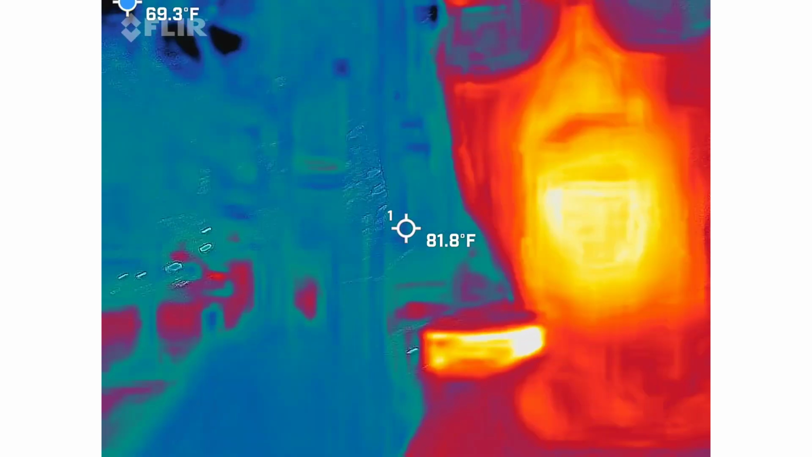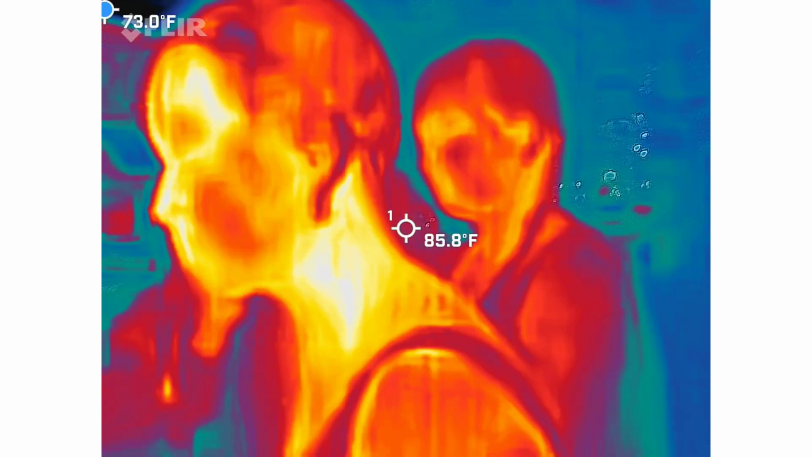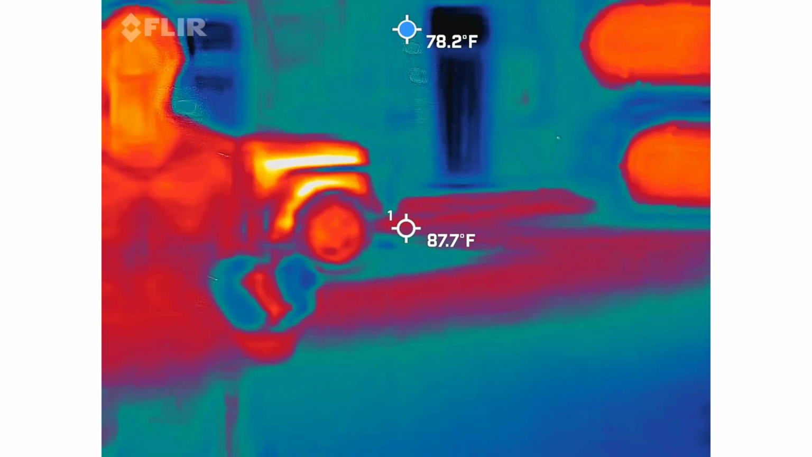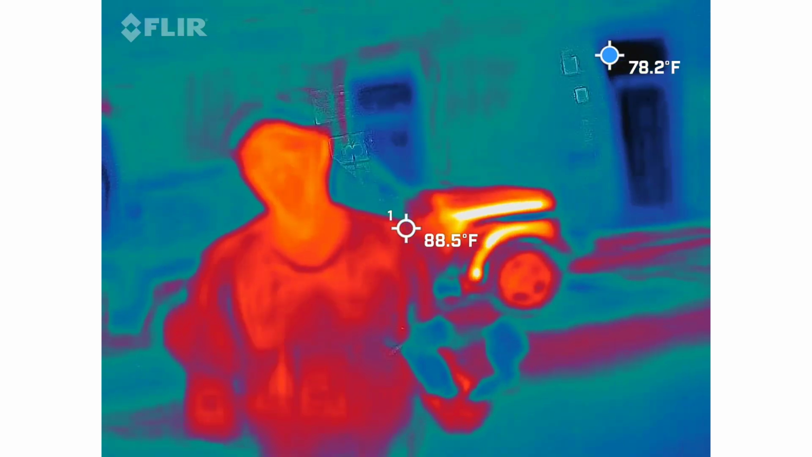Ooh, you hot. I got all kinds of crazy gadgetry in this whole thing. Yeah, he's checking you out. Everybody does it. And you're going to see I'm the hothead of the night because my face will be completely white as we move on, because I'm the one that's going to be talking the most.